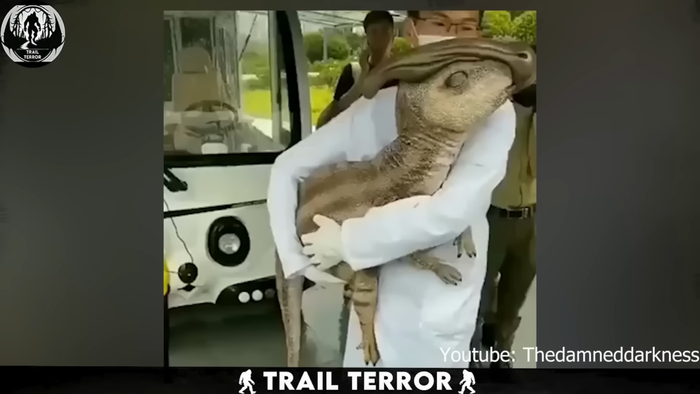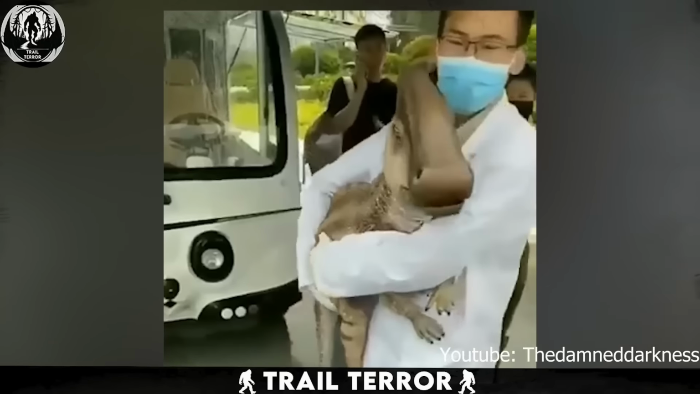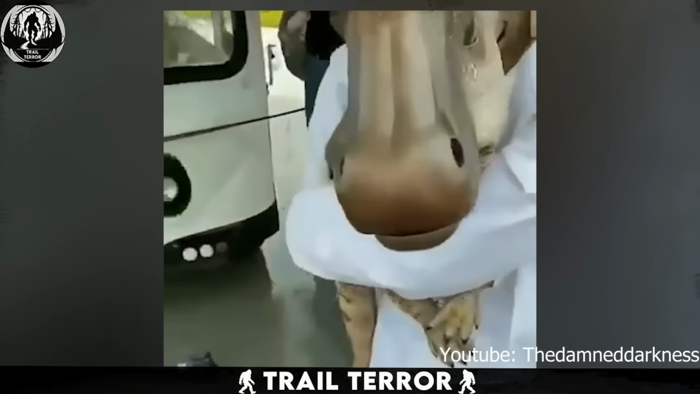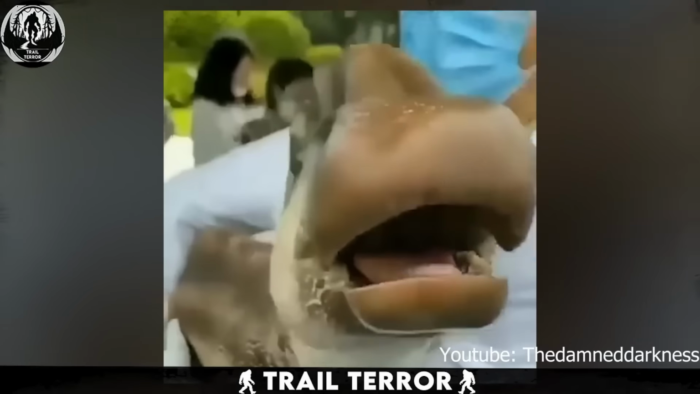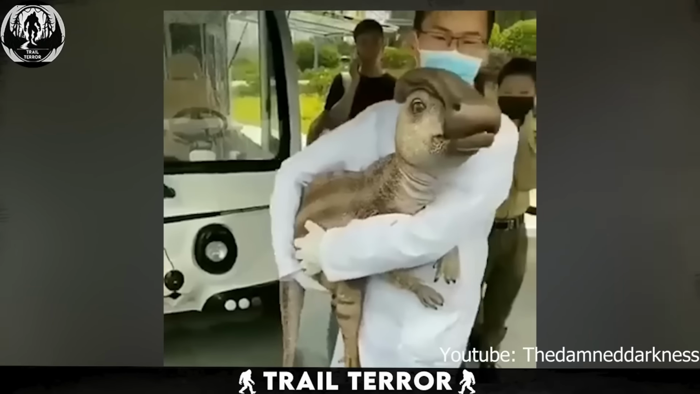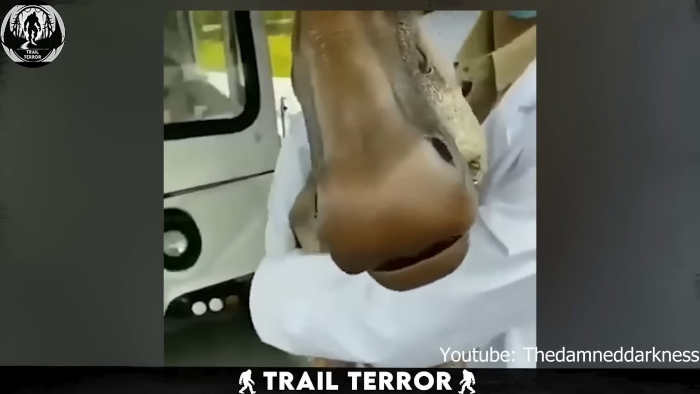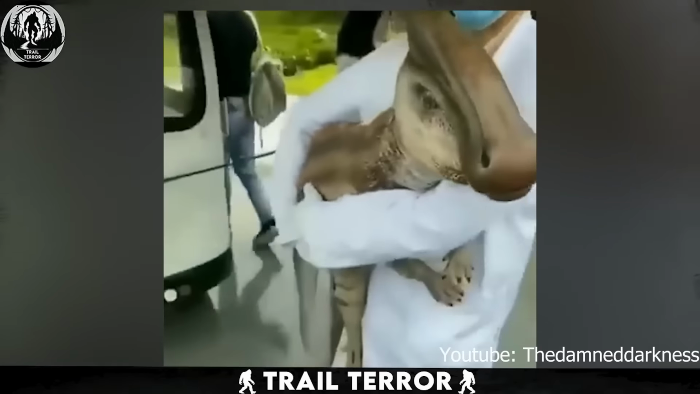China's technological prowess never ceases to amaze me, but I never imagined they'd be pushing the boundaries to the point of resurrecting extinct animals. Did that just blow your mind? Believe it or not, this isn't a real dinosaur. It's an expertly crafted animatronic brought to life by Chinese researchers.